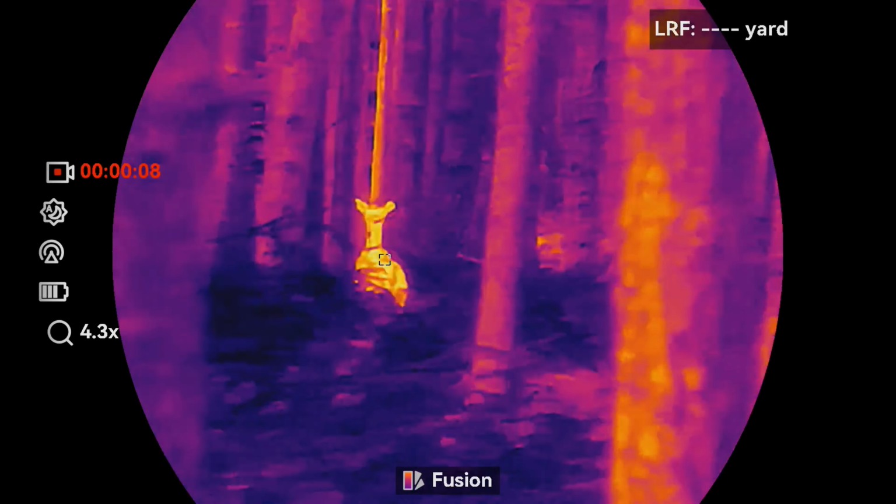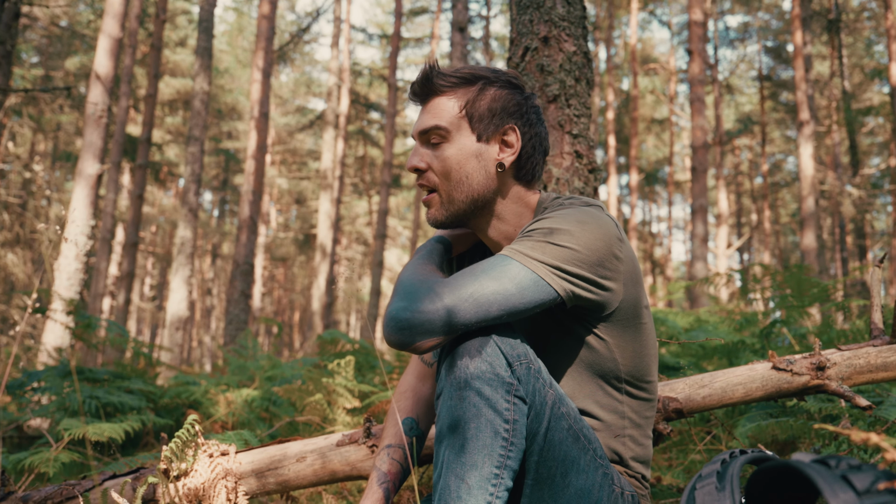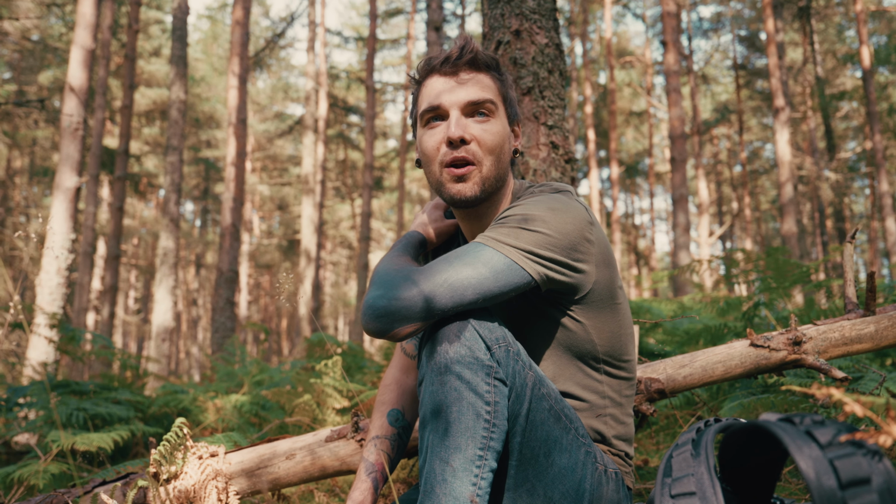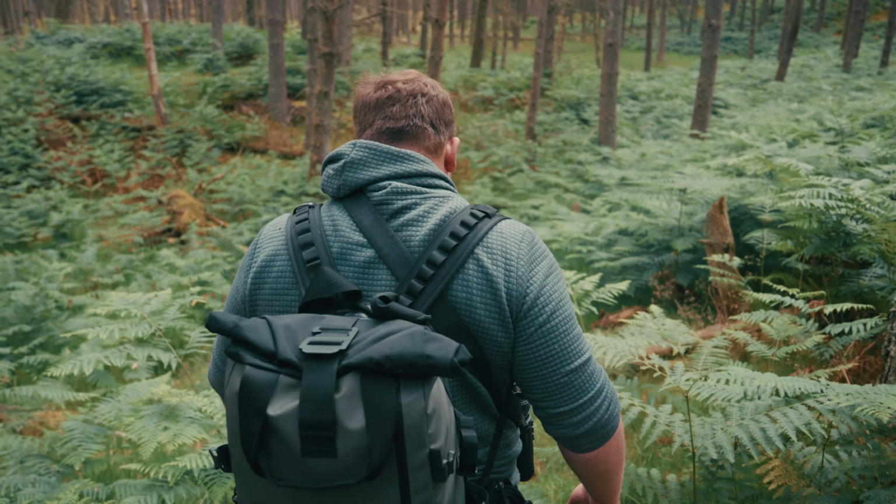But we were just sat in the middle of the forest, observing. I think it was a roe deer. We were sat here in the forest observing a deer, and she had no clue that we were up here, and that's what it's about. That's why we got these with us today. For sure. So that's quite something.